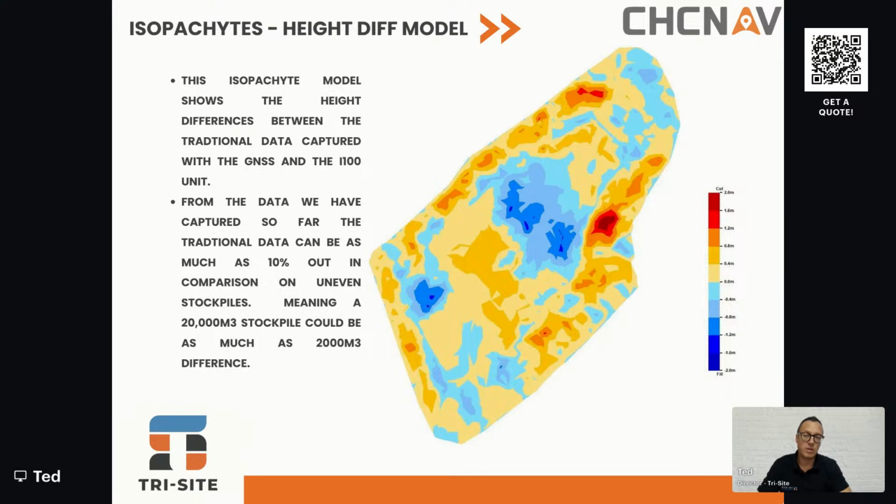On a 20,000 cubic meter stockpile, we've estimated from some of the calculations that we've done on these sorts of stockpiles that there can be up to as much as 10 to 15% error in terms of accuracy. So a 20,000 cubic meter stockpile could be out by as much as 2,000 cubic meters.